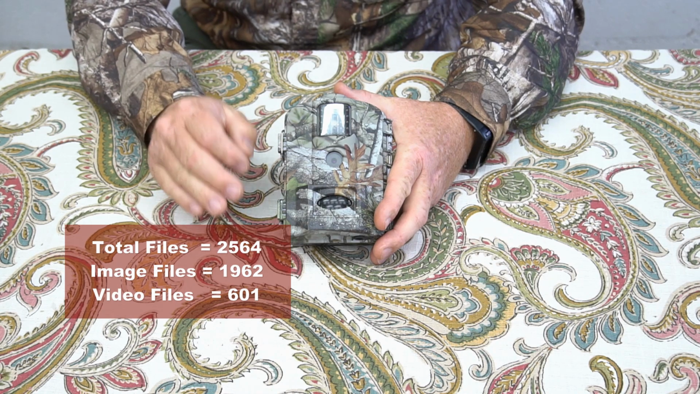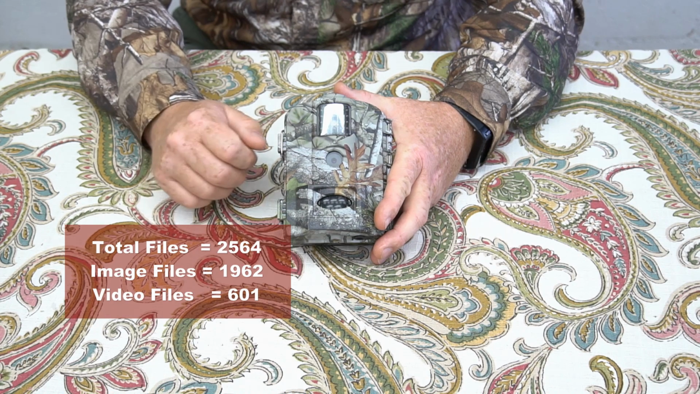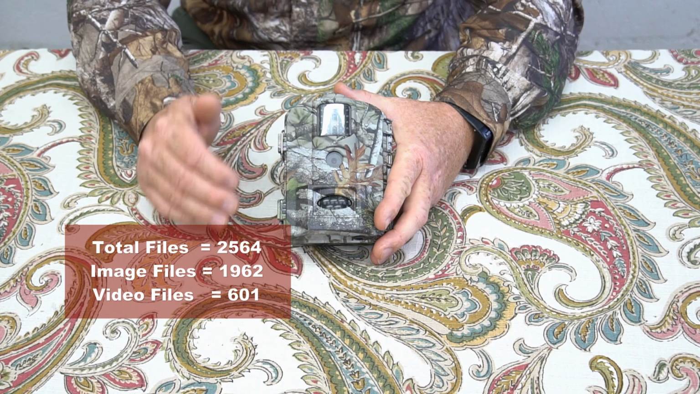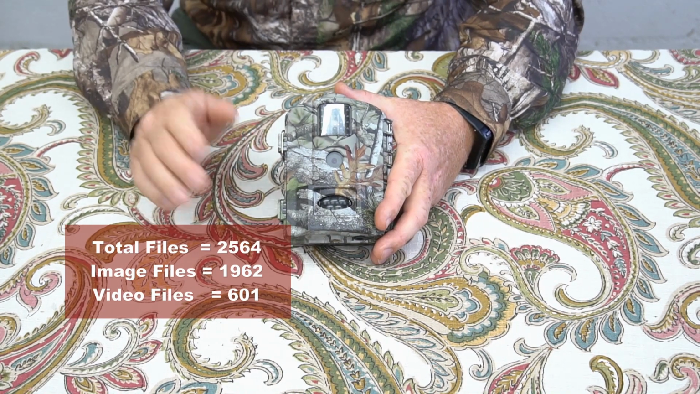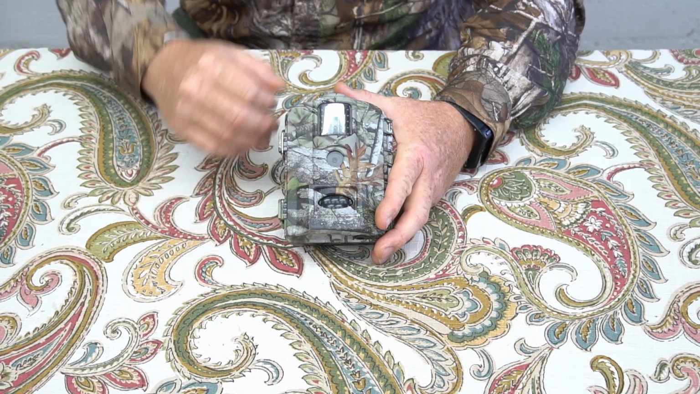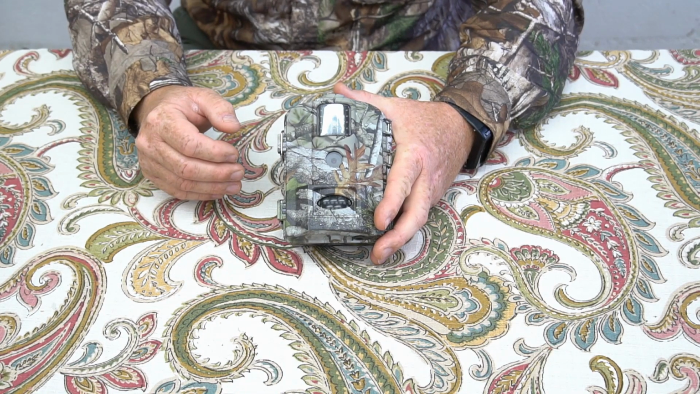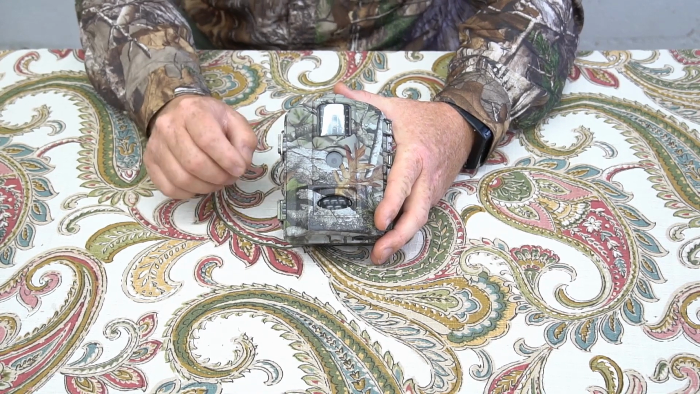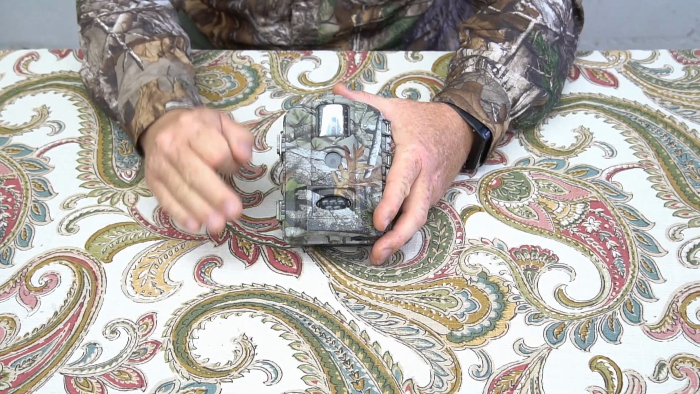Now, that's not an exact balance, because with 601 videos, 3 times 601 is 1,803, so there should be about 1,803 image files because it was set to take 3 images and 1 video. So it failed to take some videos some of the time. I haven't been able to go through and see exactly why that happened because there's a lot of stuff to go through, but I'm letting you know that it did fail in that respect, that it didn't take a video every time it took 3 images.